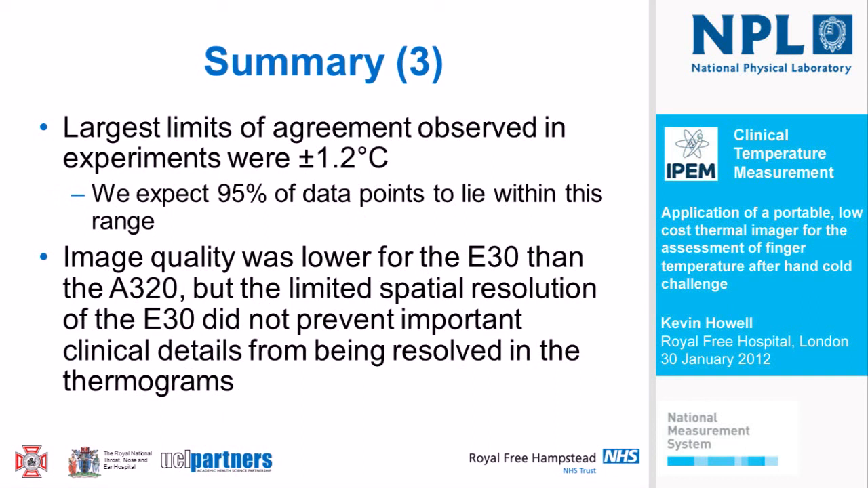The largest limit of agreement we observed in any of the three Bland-Altman plots was plus or minus 1.2 degrees Celsius. In other words, that's the range either side of the bias that we would expect 95% of data points to lie within, which I think for Raynaud's work is acceptable. Our image quality was lower for the E30 than the A320, but the limited spatial resolution, as you saw, didn't prevent us seeing important clinical details in the thermograms.